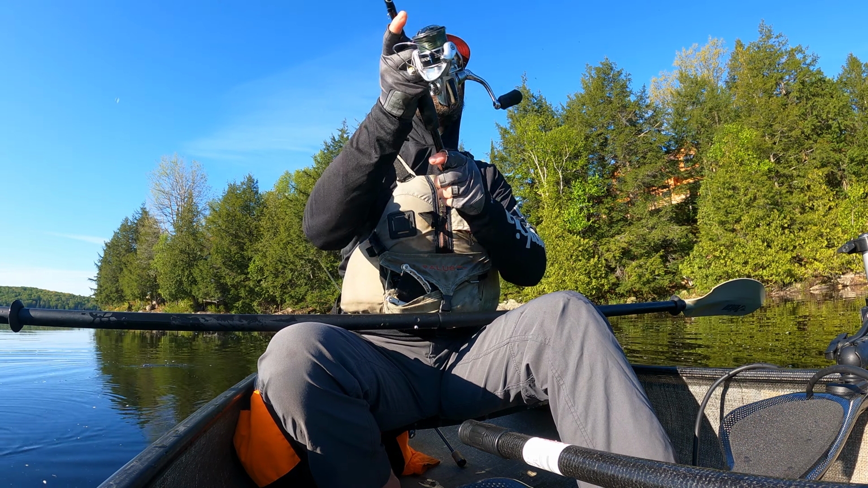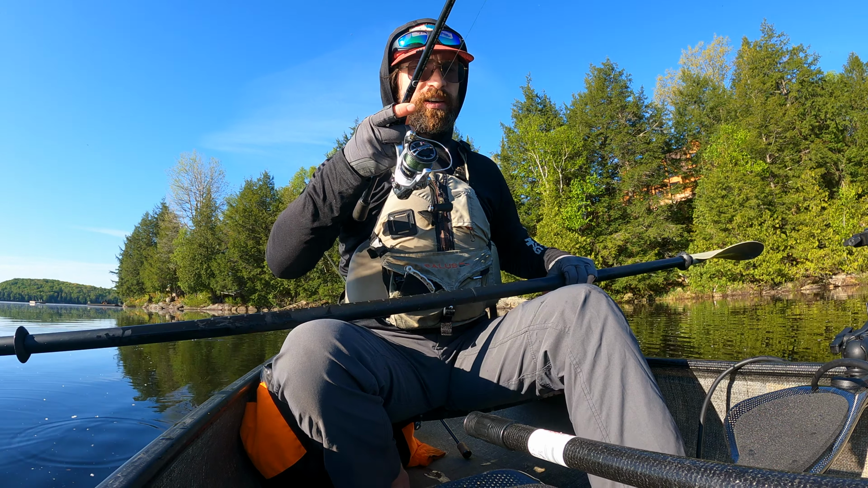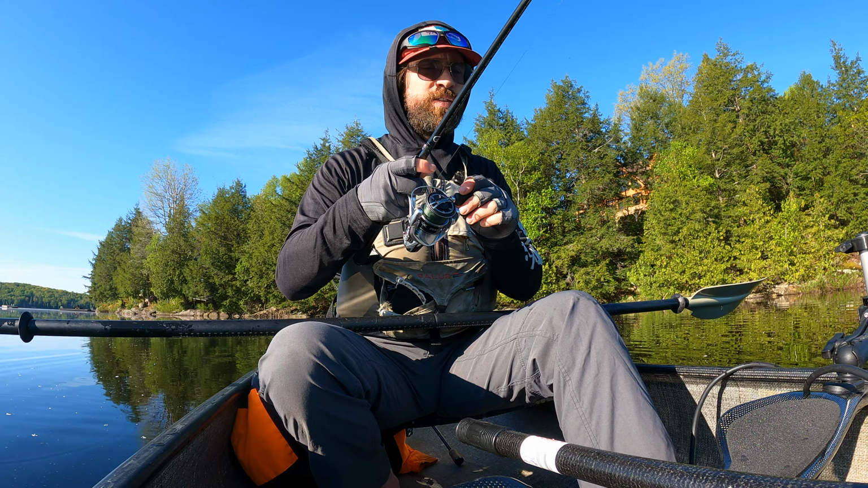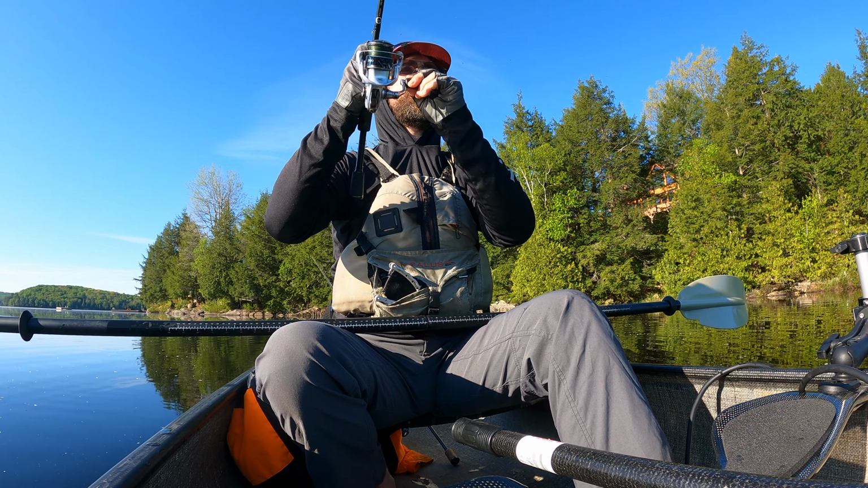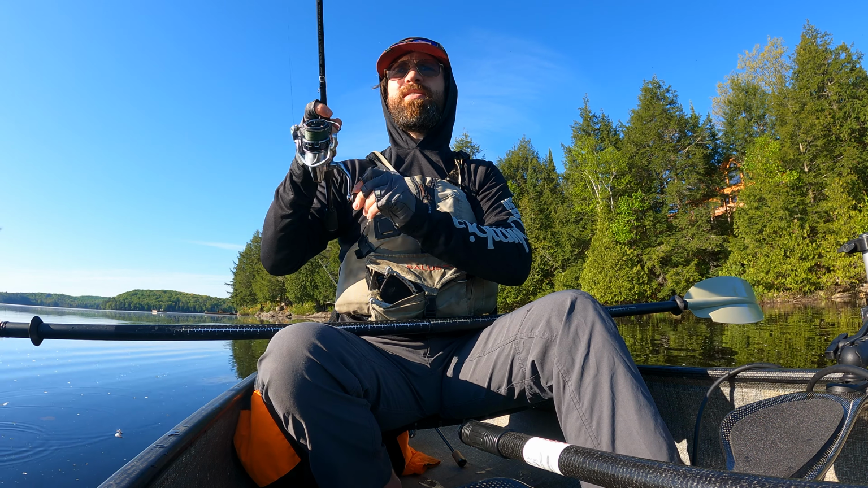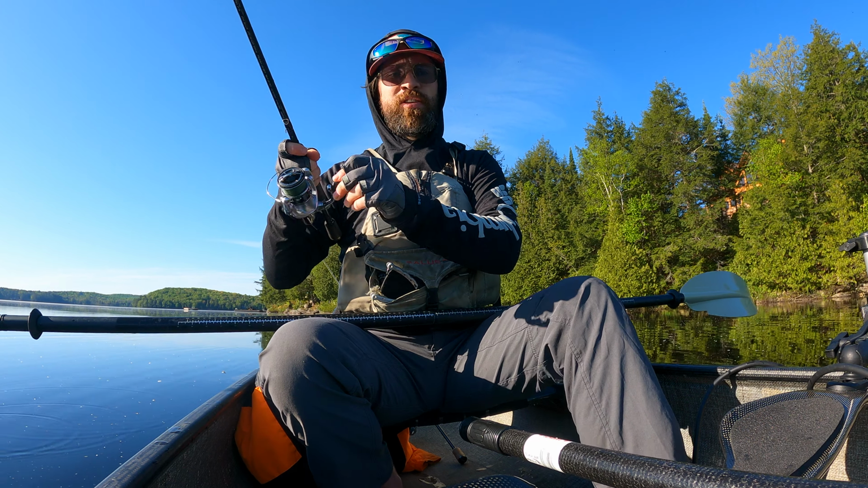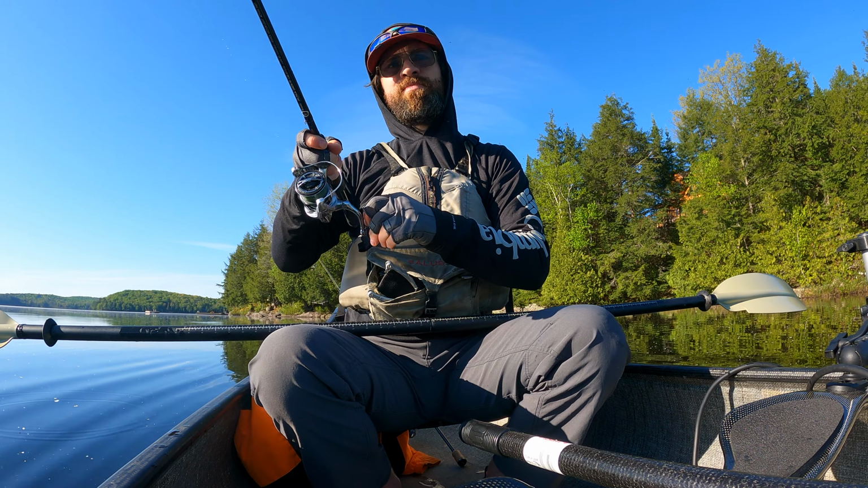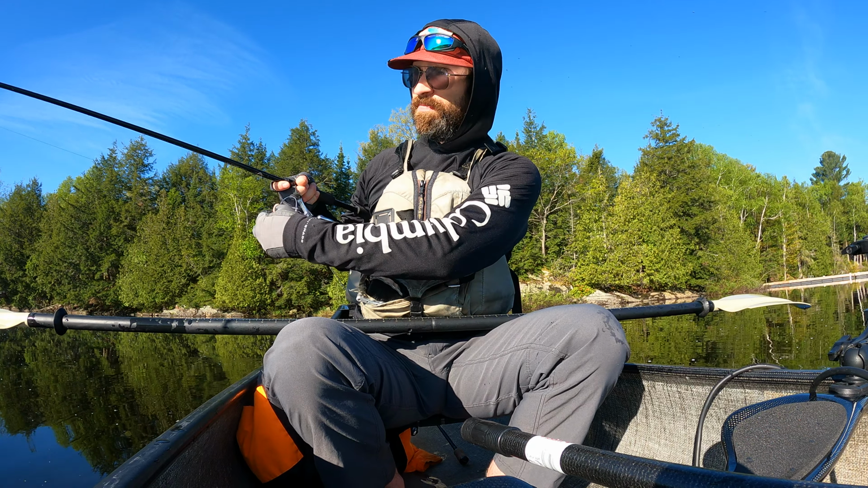So as I was saying, yesterday it was about finding clumps of weeds. And I haven't seen any weeds today. But I've seen many fish, that's for sure. Just gonna lay down a mark. If that's a walleye, it might be a little bit better.